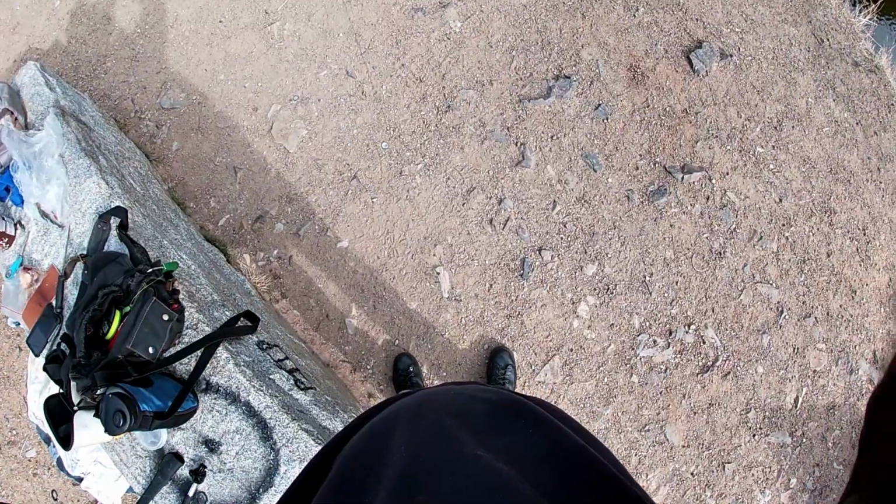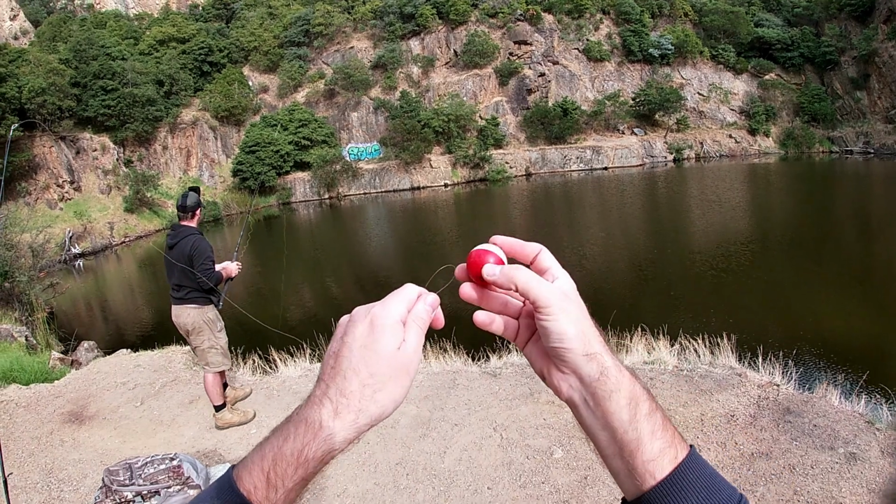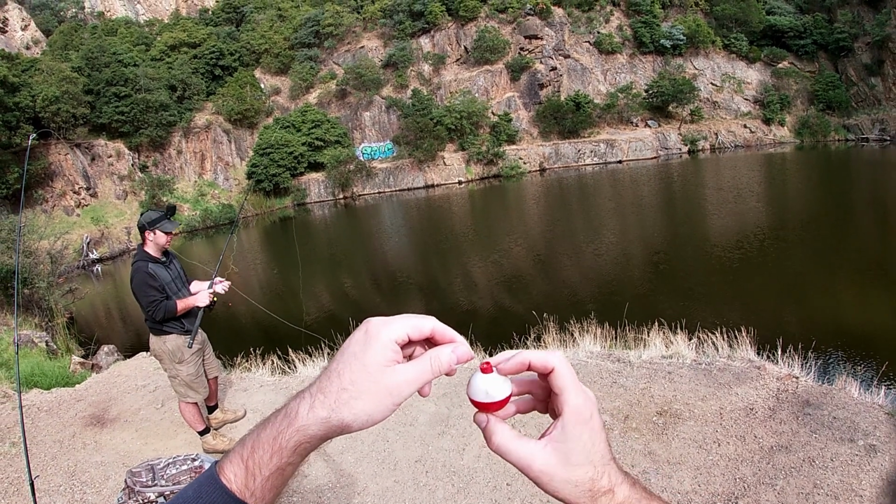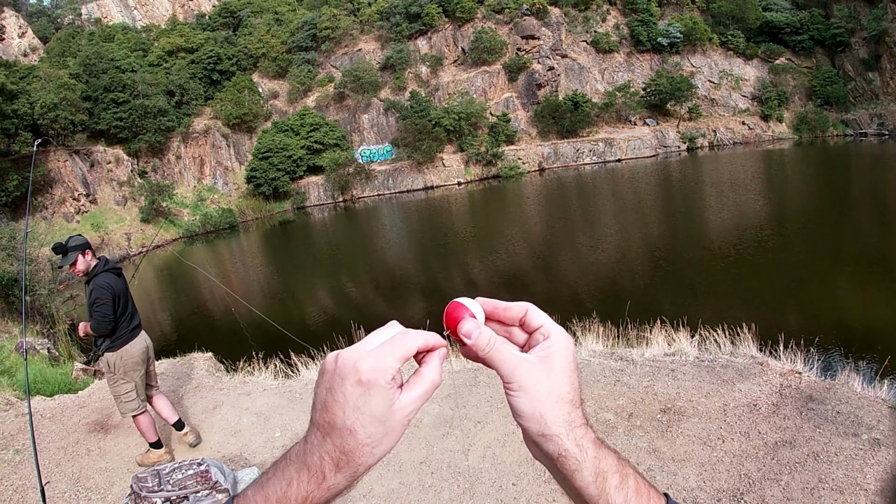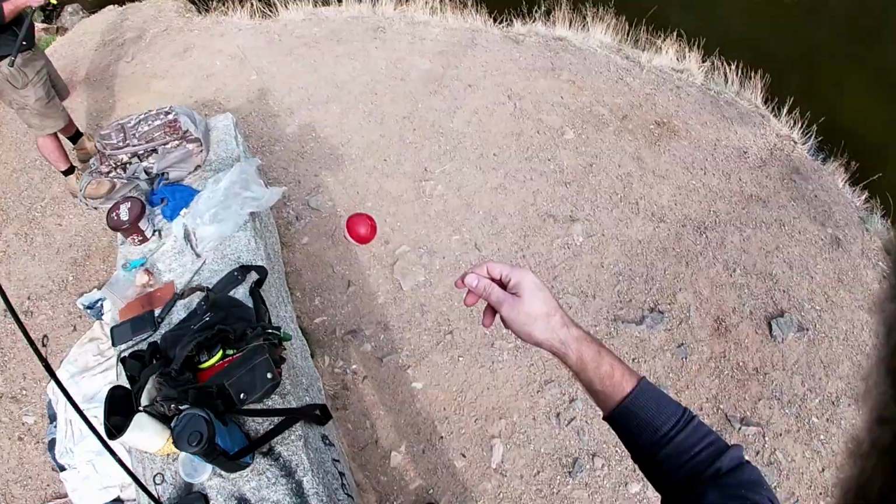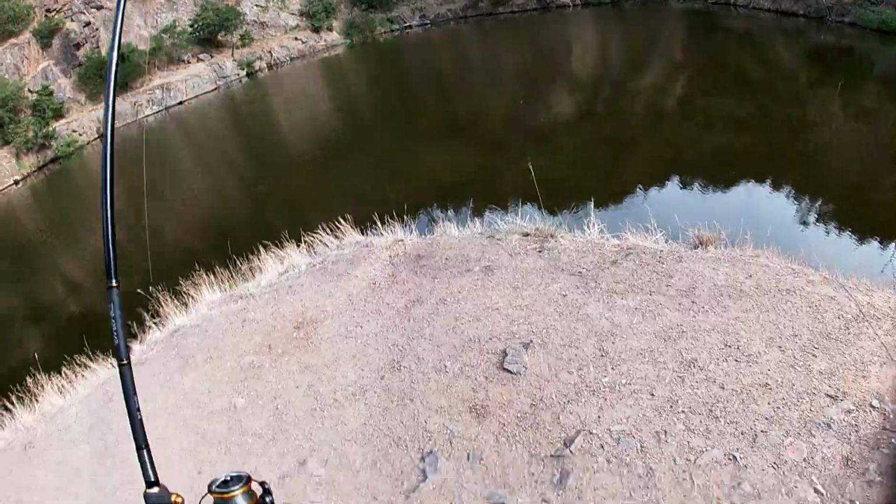Now I'm leaving my lead on mine. There we go. And it should pull it down a little bit. Now I've gone my body height.